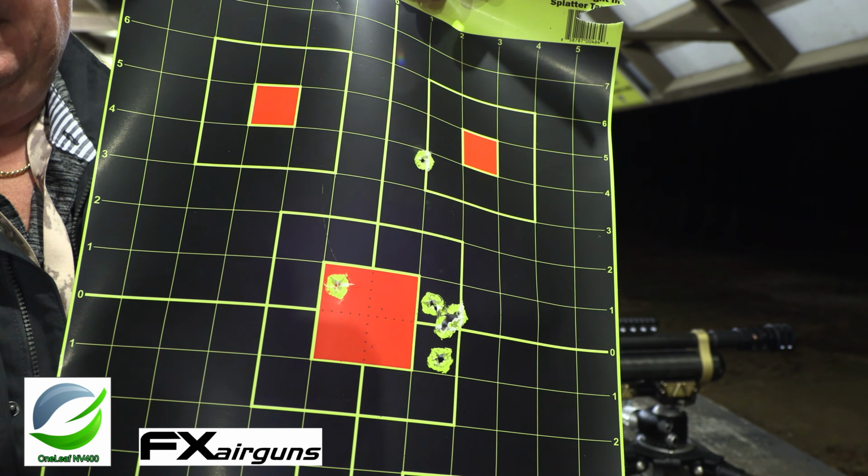So yeah, this scope's got so much going on for it. And again, I'm looking at this, right? I'm not having to get up on that viewfinder. I could if I want, but at nighttime, on the bench rest setup, to have this as your sight-in, it's really nice. I mean, it's really nice.